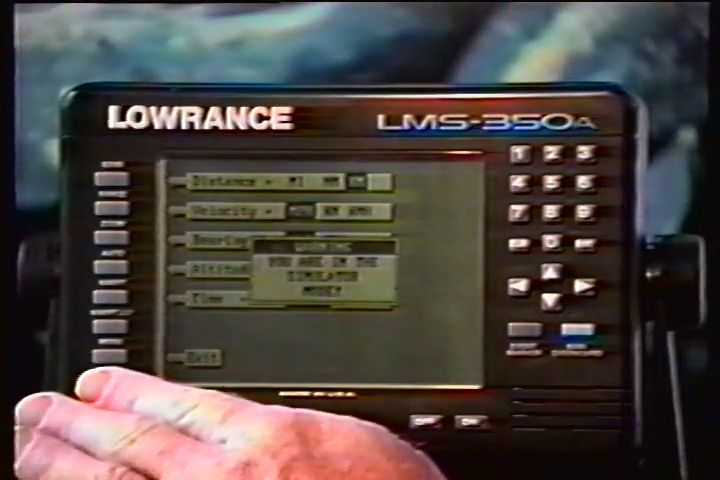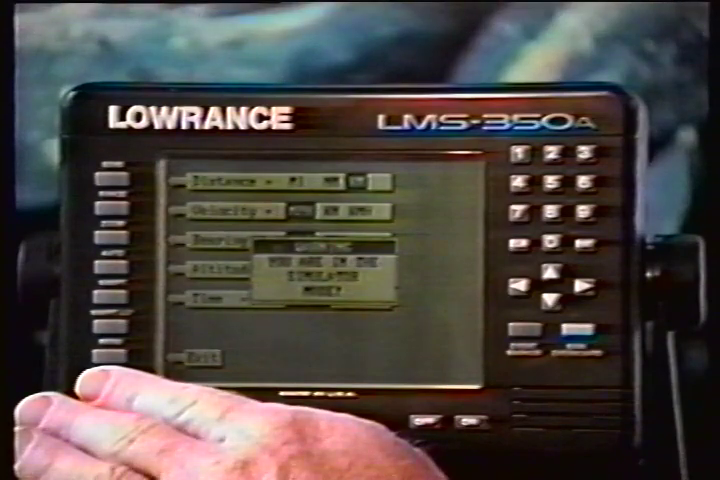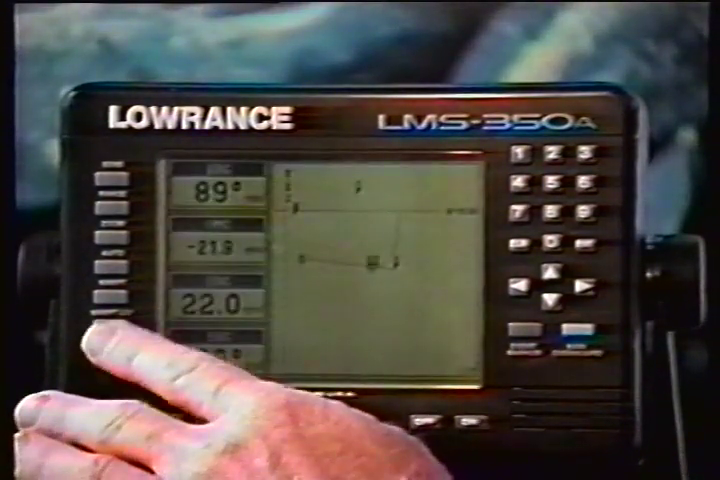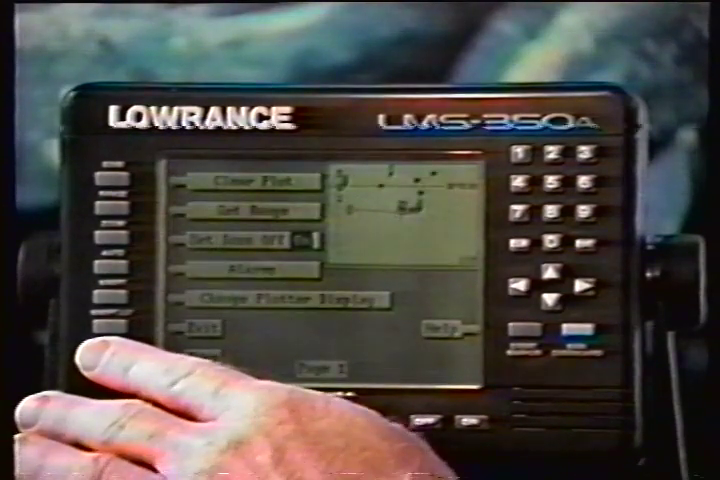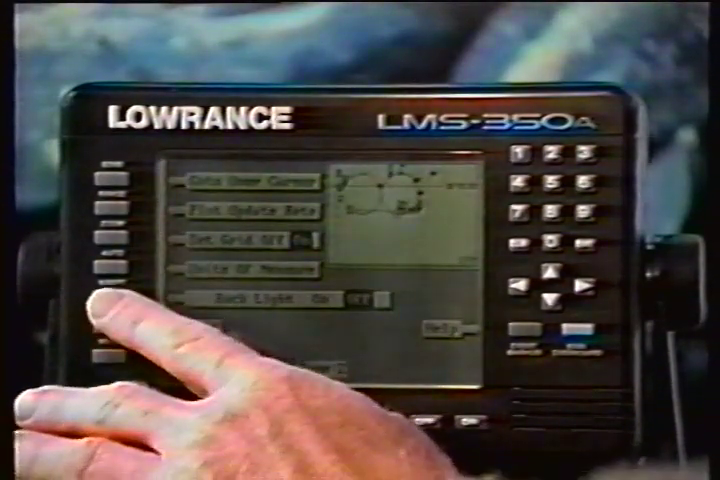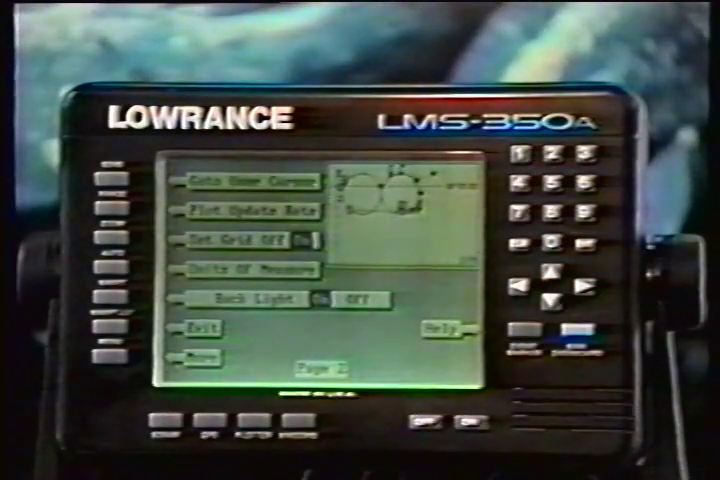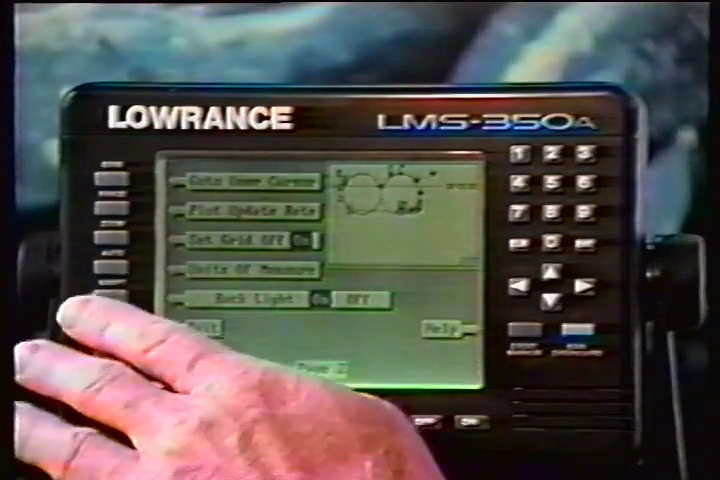To turn the backlighting on, press the menu key. Then press the key next to the More label. Now press the key next to the Backlight On/Off label. This moves the black box from off to the on position and turns the lights on. To turn the backlights off, repeat these steps.